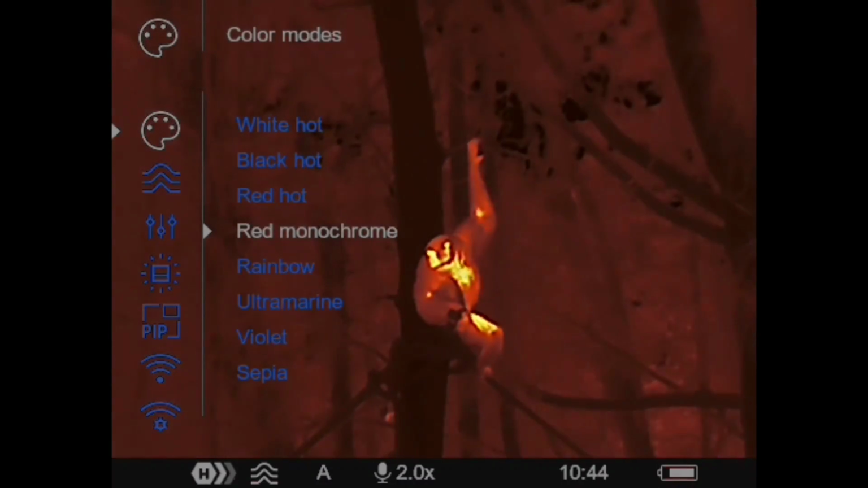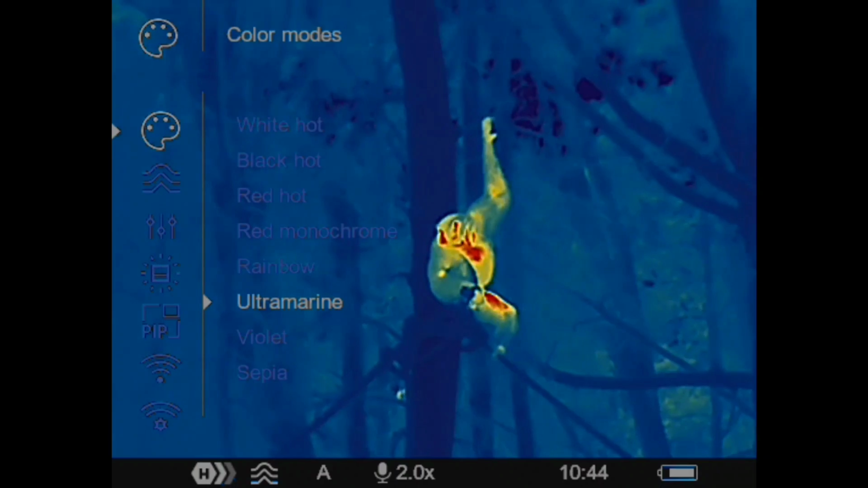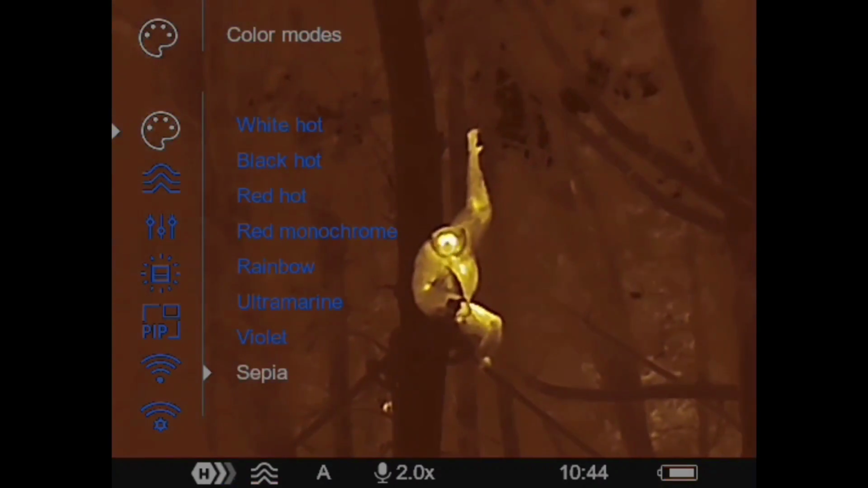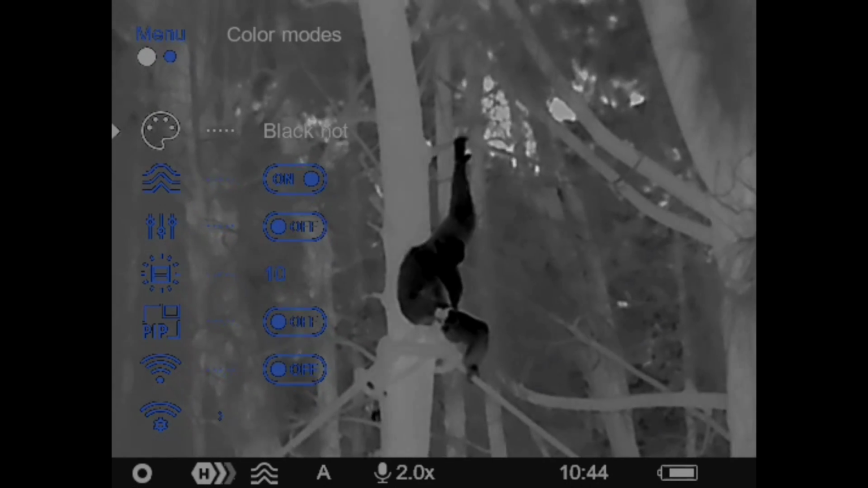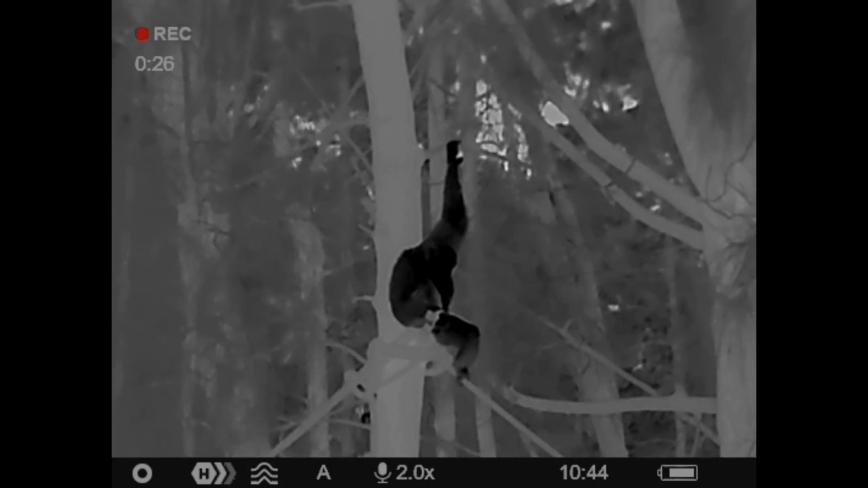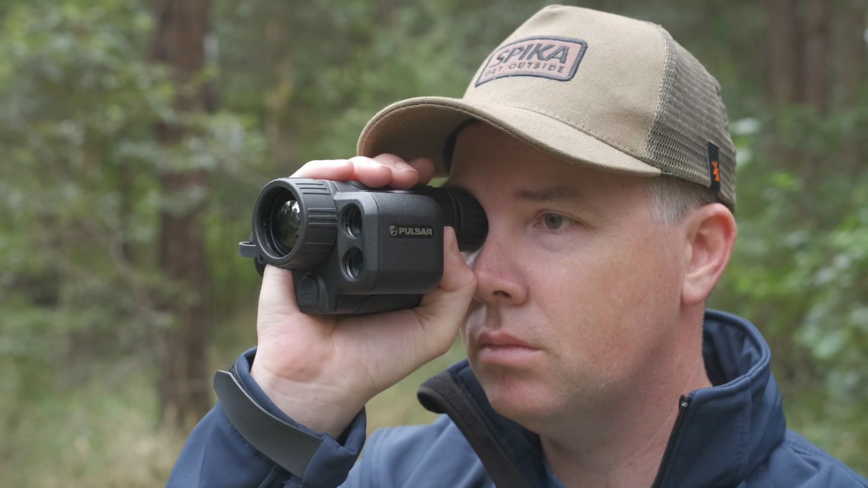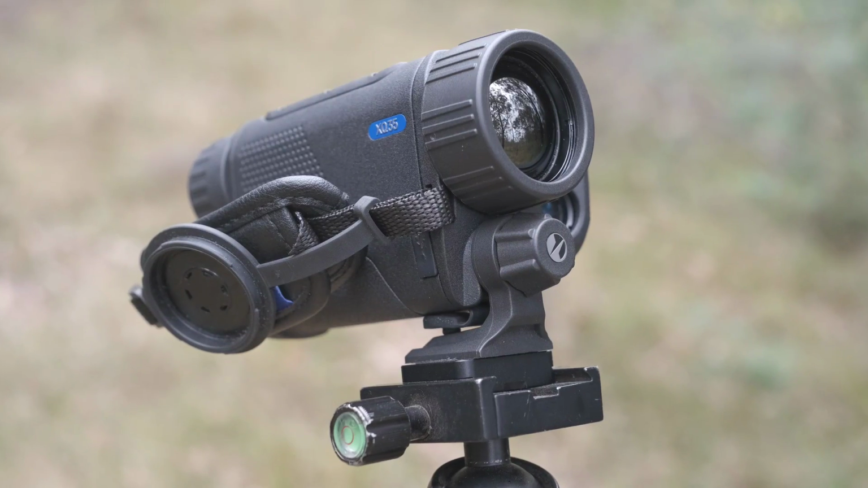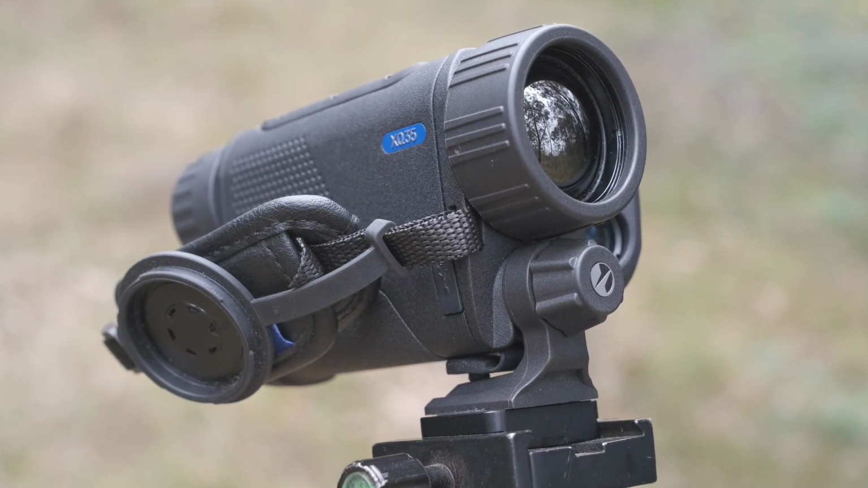The video file resolution drops down on the Axion 2 at 528 by 400. I'm going to be honest here and say that if this is a scanner you want to create crisp video recordings for social media or YouTube videos like me, pay the extra and get a Helion 2 XP50 Pro. The gain in video quality is definitely noted. But the reality is, for most, the video quality aspect isn't a big deal, and it's not a reason most would consider as a purchase decision.